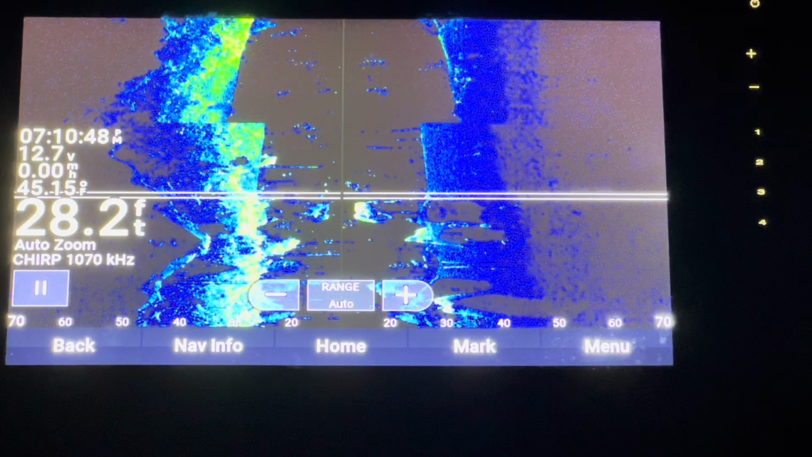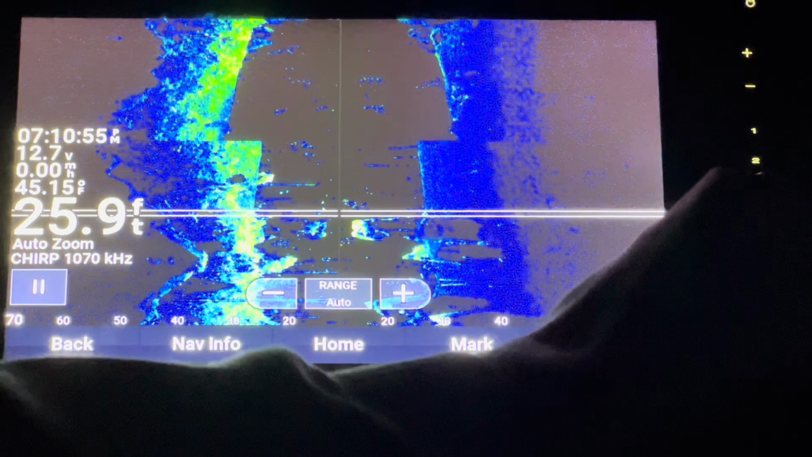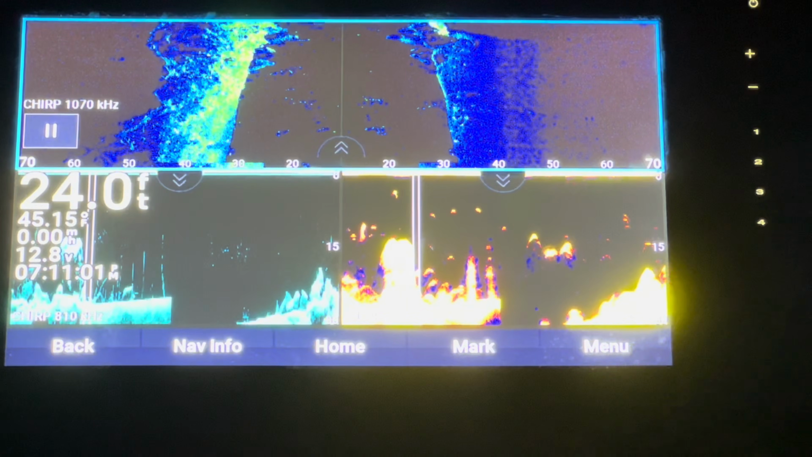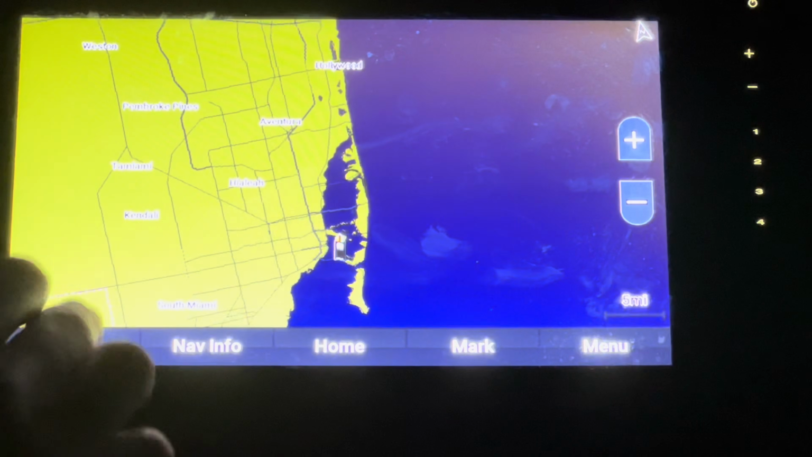Just standard side view here. This is just if I need a little bit more definition in my side view, this is where I would find it. So this is side view, clear view, and traditional. I already explained how that works, but this is just my 3rd option. And then my 4th option is just maps. So I'll just know where I am, get a very large angle of that.